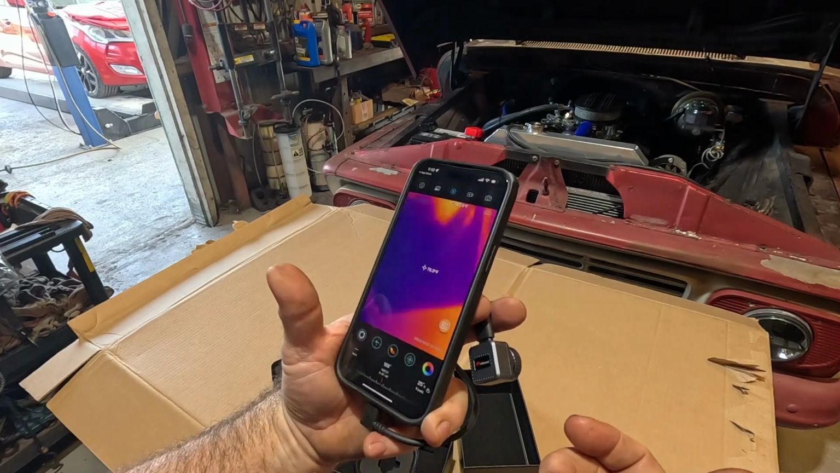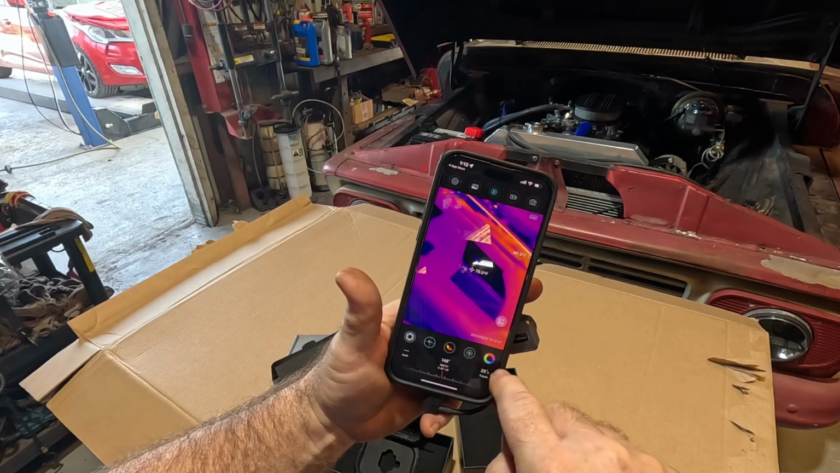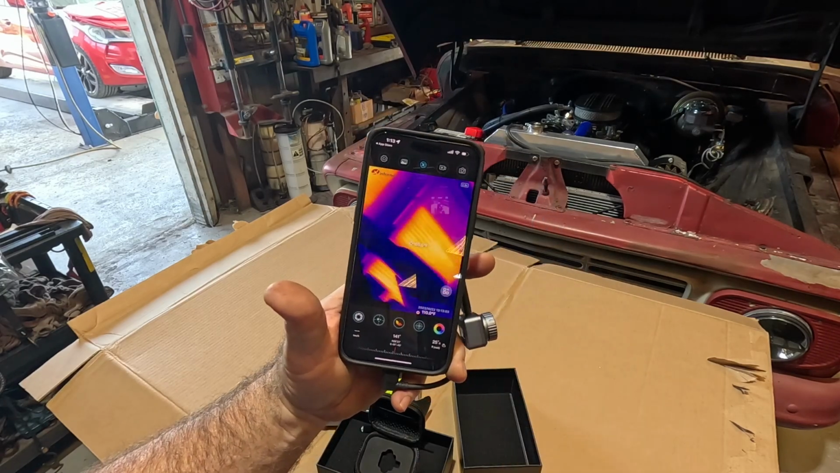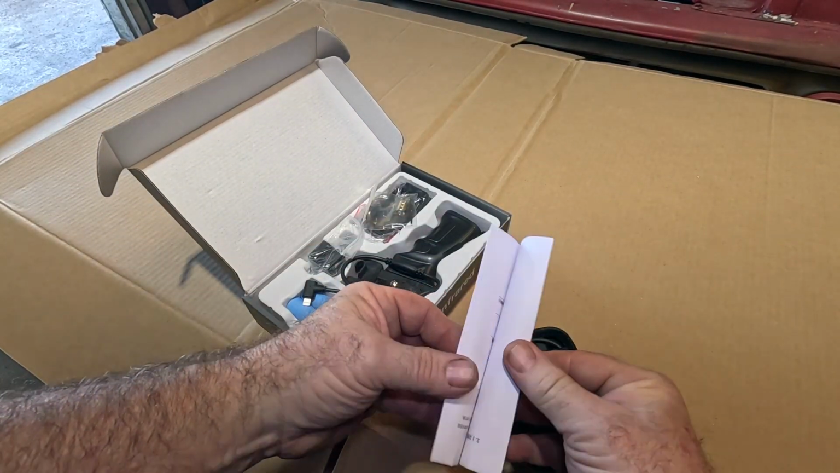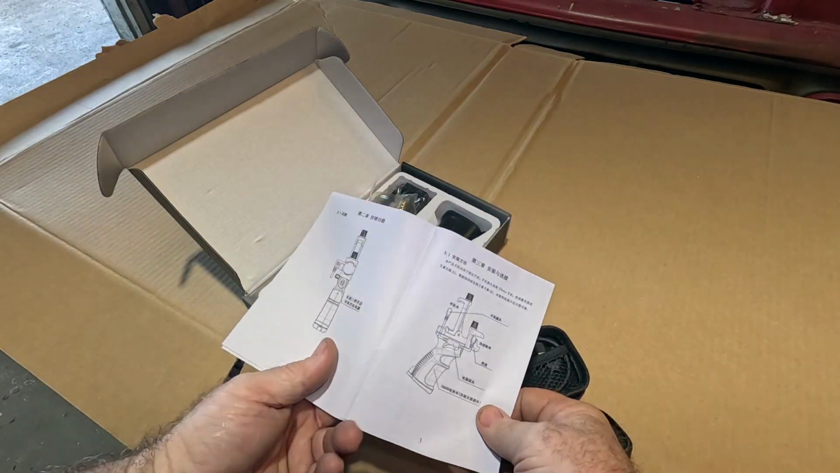I think that's one of the main reasons I like it. There's a lot of things it will do, obviously, that you still have to figure out. I'll have to go through these menus as well and learn more about it. And we'll have some fun with it, show you what it's capable of. Now, besides the camera, I also wanted to show you the accessories they sent. Obviously, this is all in Chinese print too with no English, but it does have some cool pictures, so we can figure it out with pictures, right?